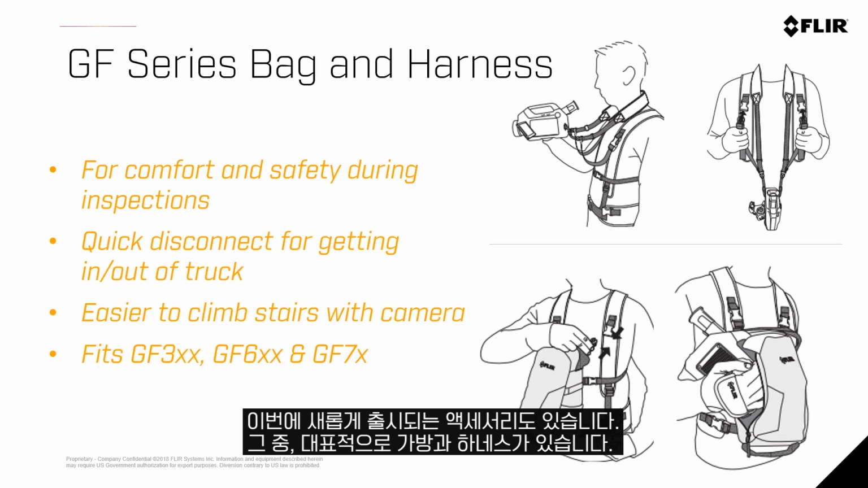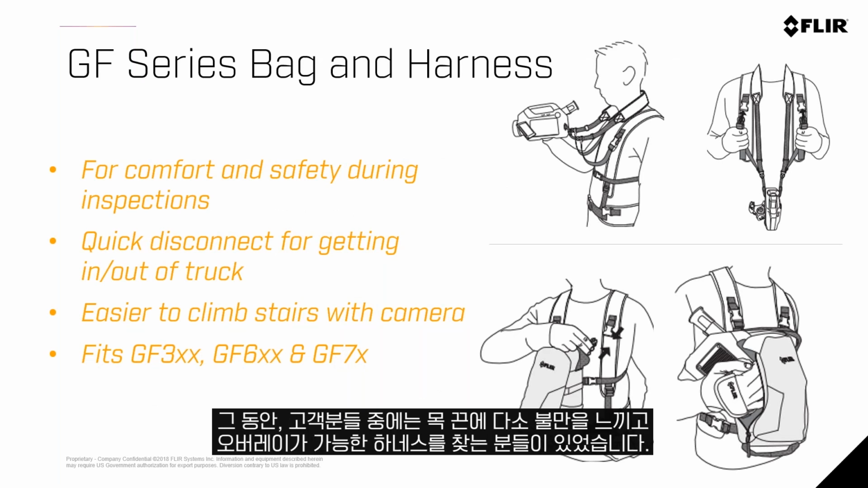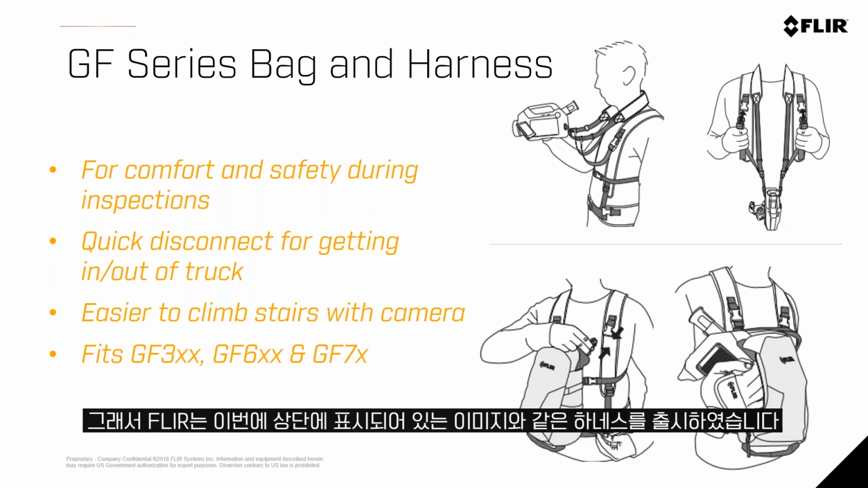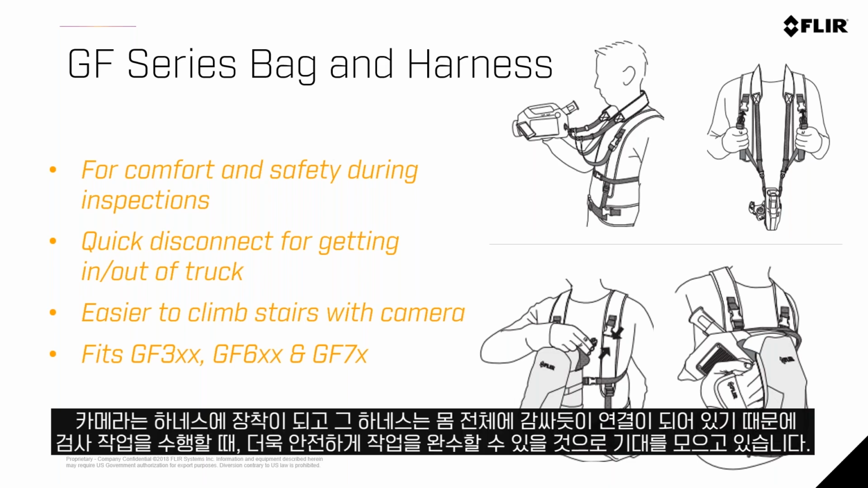We also have some new accessories coming out. One of those is our bag and harness. We've had some customers say, hey, the neck strap you have is nice, but it doesn't quite fit my needs. I would like to have a harness that overlays. With a neck strap and a harness, it's harder to take on and off sometimes when you have a hard hat on. So in the images on the top, you're going to see a harness where the camera is attached to a harness that wraps all the way around you and makes your work environment safer during your inspections.